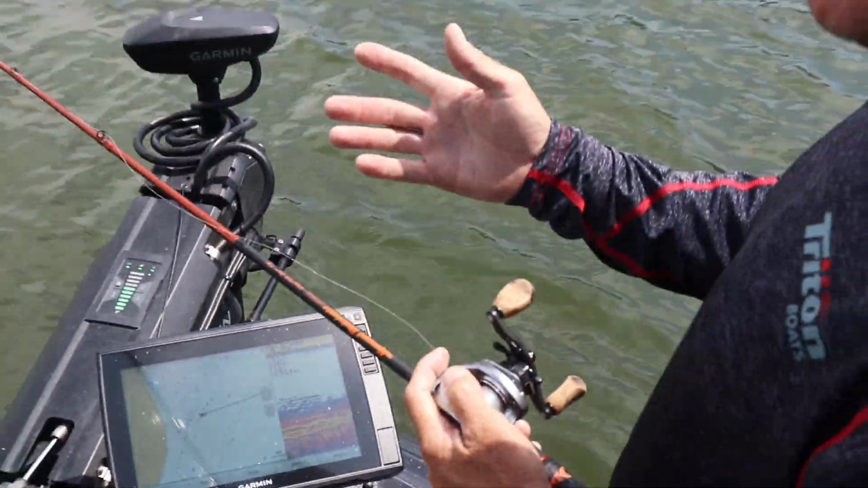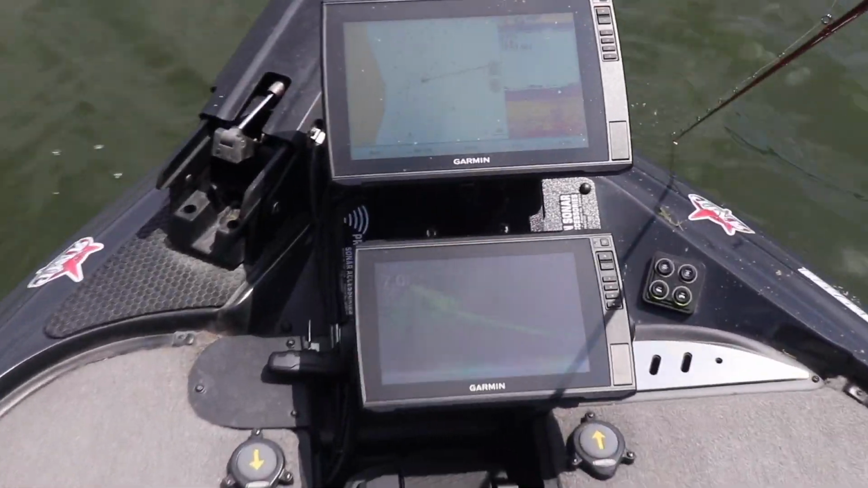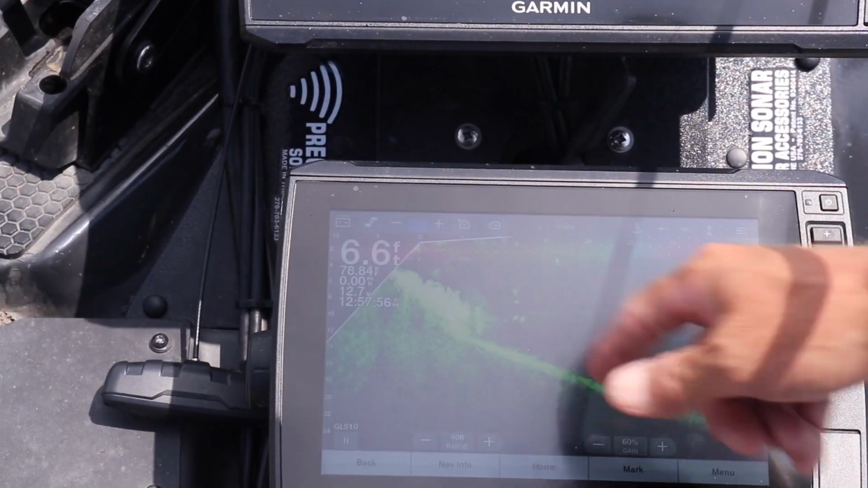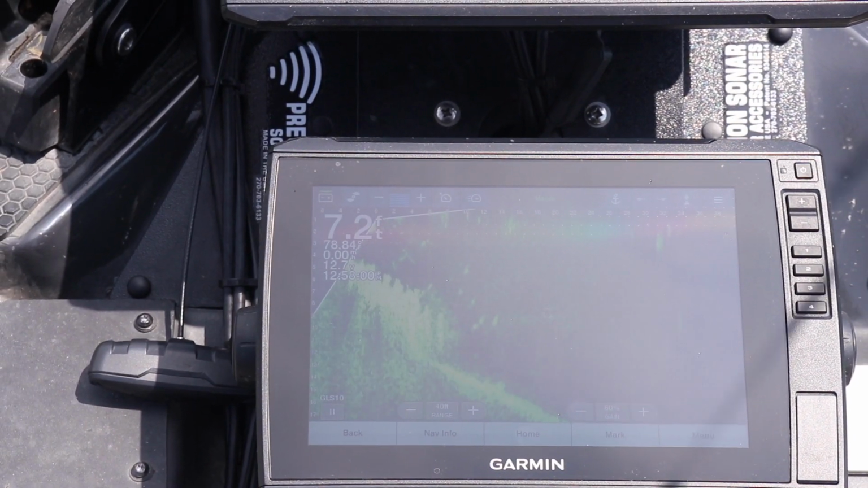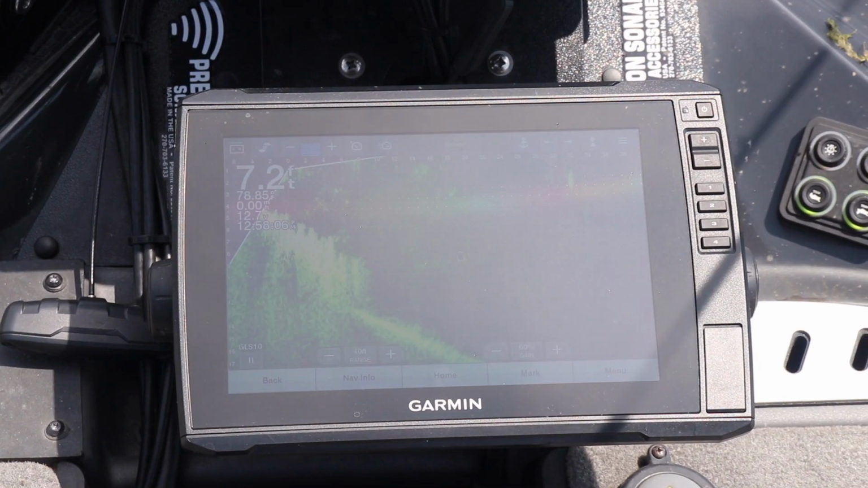So that just shows you I can see my bait in real time. I can see the fish in real time. I can see how the fish relate to my bait, how they react to it. There's the fish there. There's my jerk bait. You can see me jerking along. The fish is coming up to it. And, oh, look at this one coming after it.